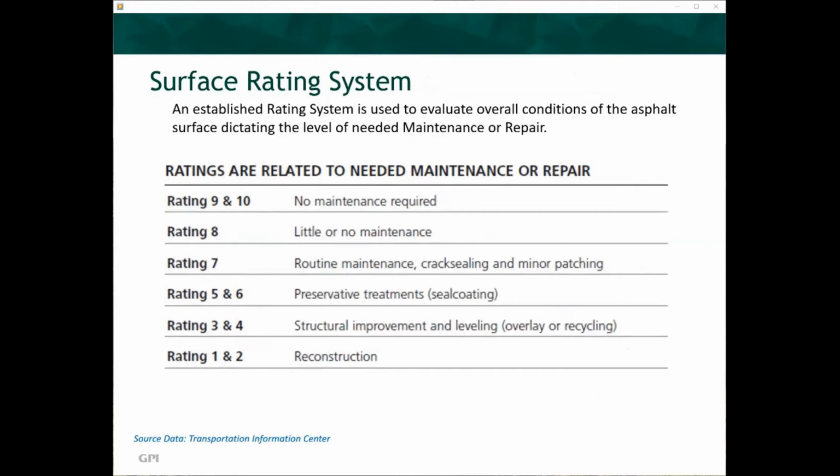Ratings at the high end require little or no maintenance or minor fixes. Ratings in the middle require some preservative treatments but can be repaired. Ratings at the low end require extensive maintenance, structural improvements, or total reconstruction. The proper review and rating of asphalt pavement for a given corridor will determine the correct application, repair, or replacement. We'll now look at examples of highway sections at the various surface ratings.